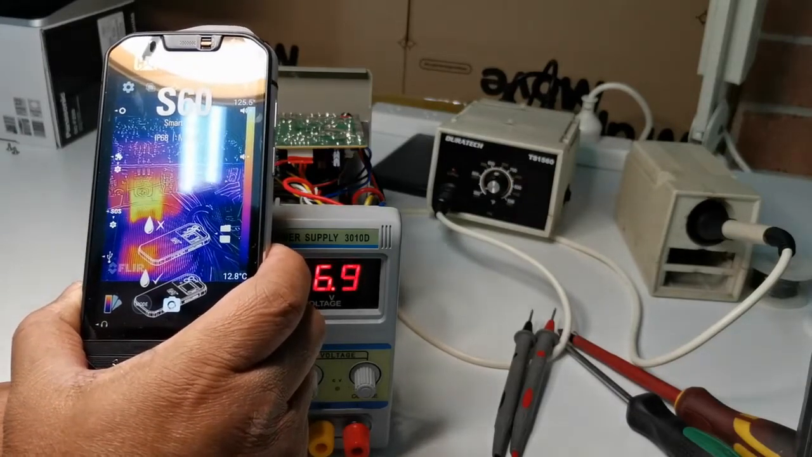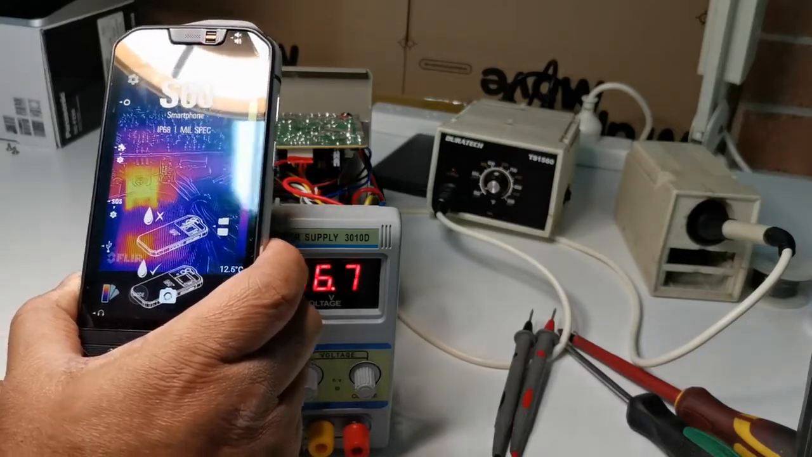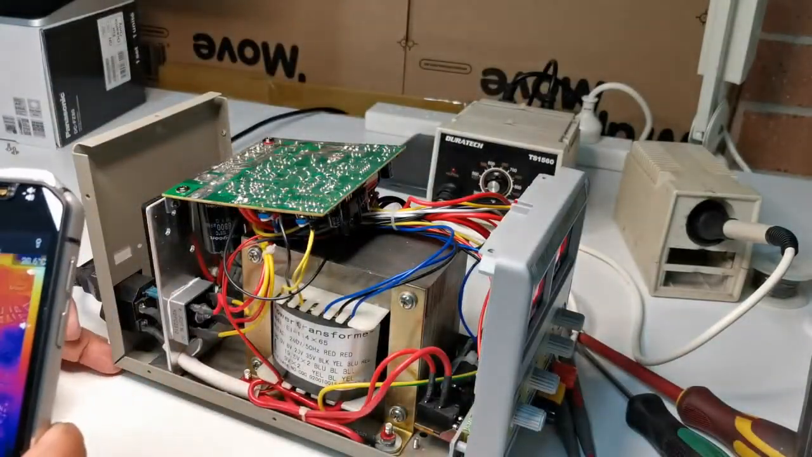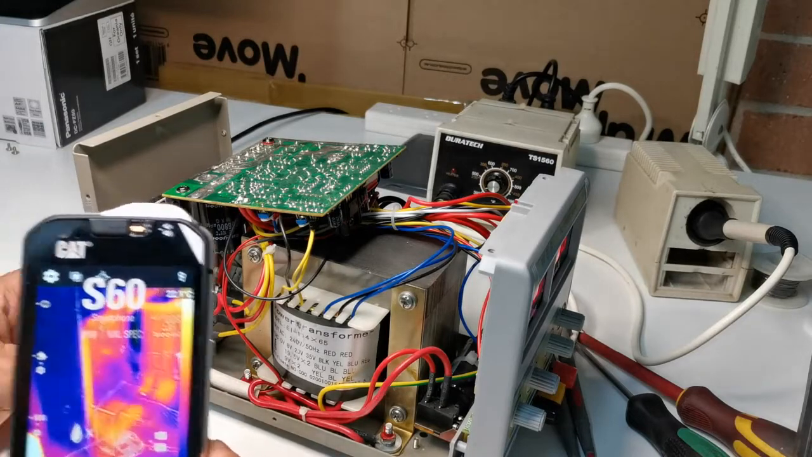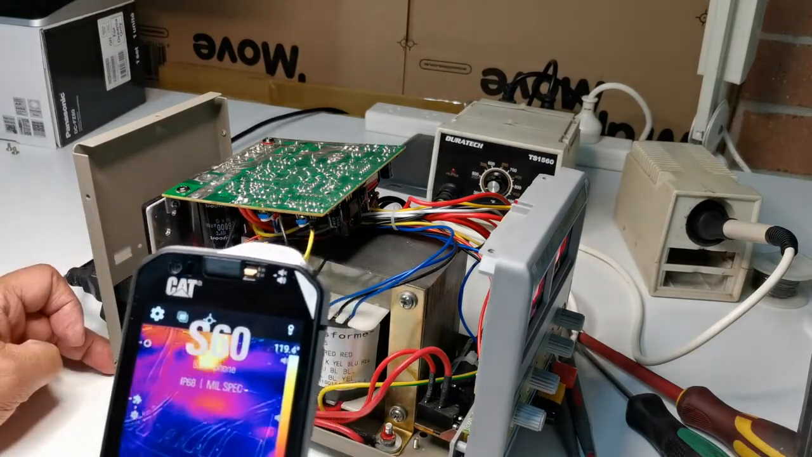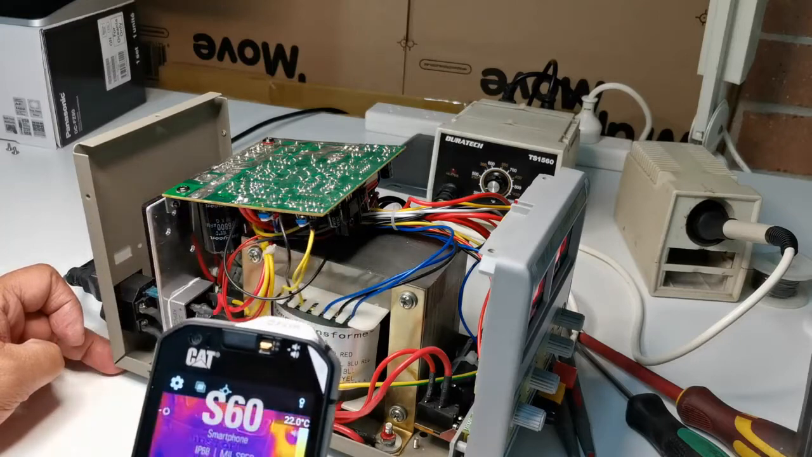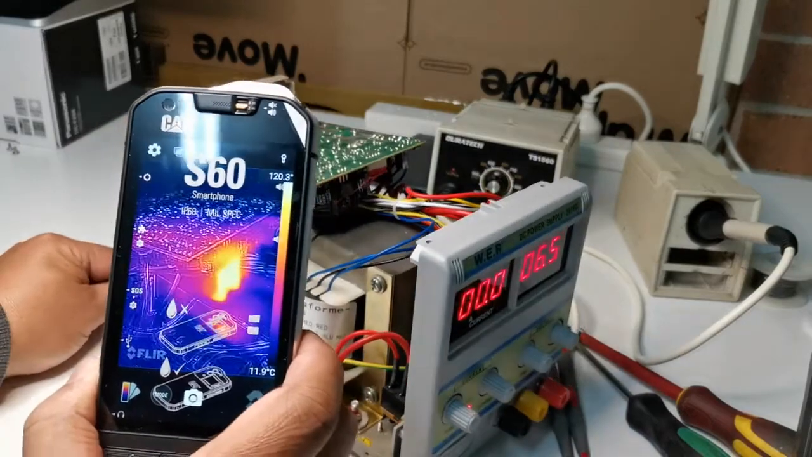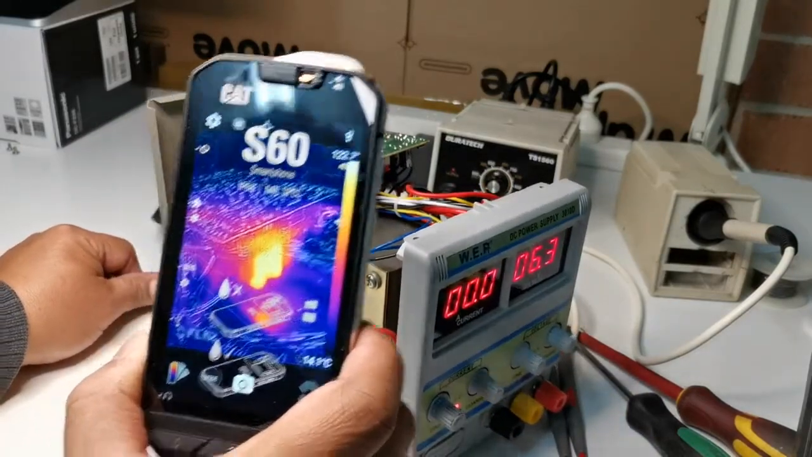It says 126 degrees, which is really hot for that particular component. And some of the parts here, which is the mains transformer, is only 19 degrees. It's pretty cold. Yeah, it's only 19 degrees. But this part here, the top, is 121.8 degrees.